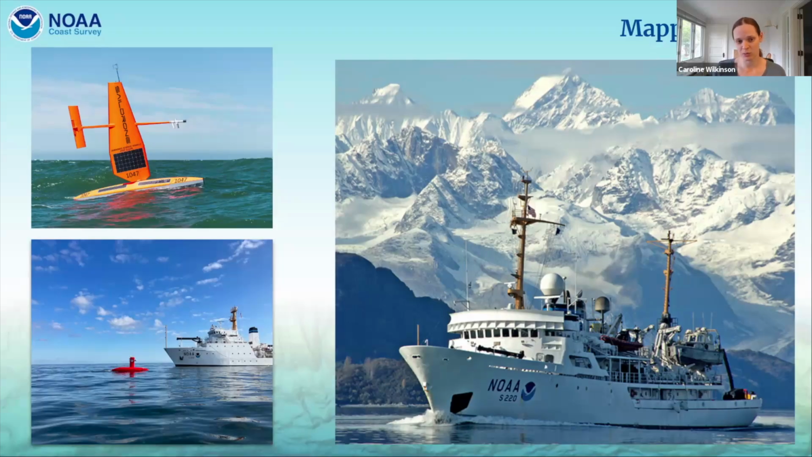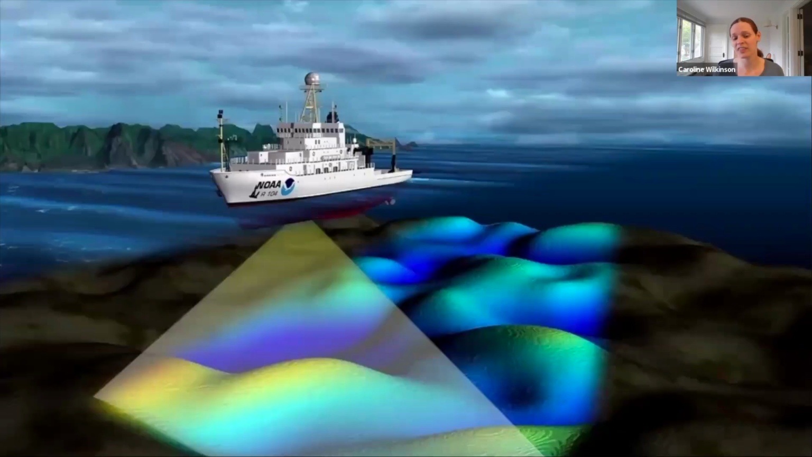We've used Sail Drone before to do some of our mapping mission, as well as the DRIX, which is the red autonomous vehicle that's pictured on the lower left. And what that looks like is we use sonar to, fun word, insonify or completely cover the ocean floor. It works much like echolocation.